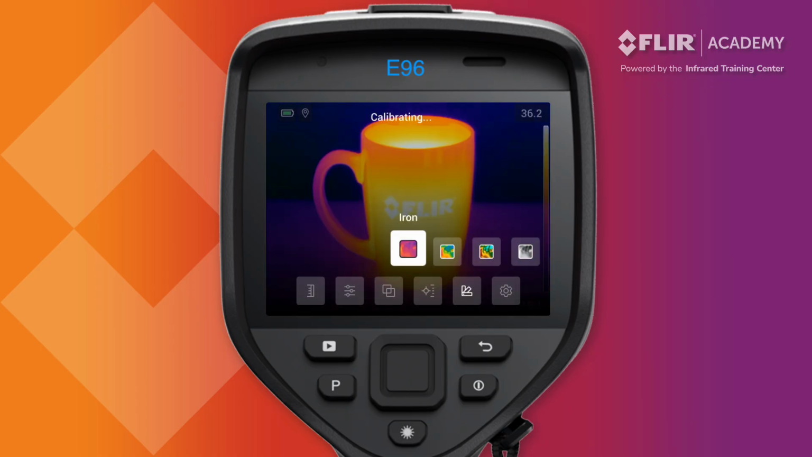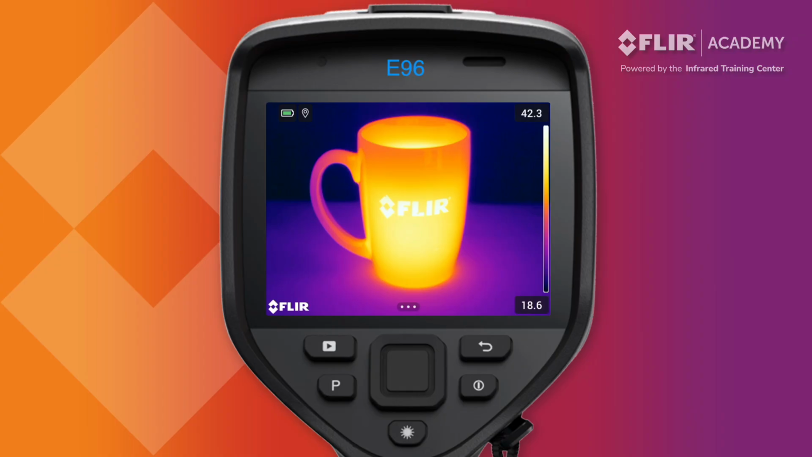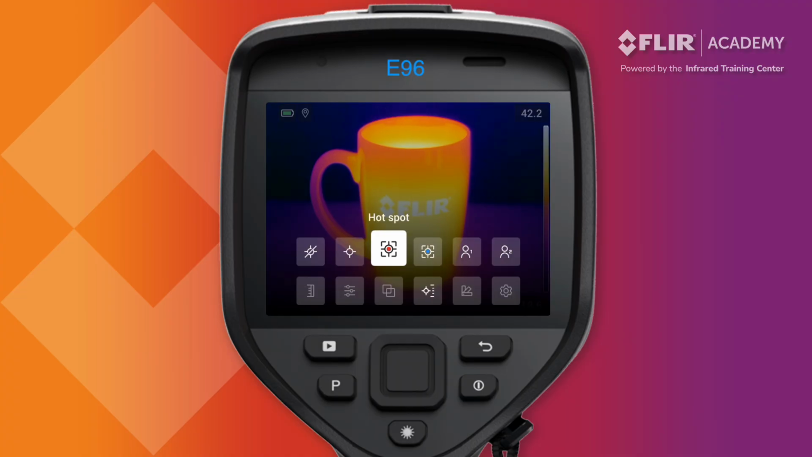Next, let's discuss what measurement tools are available on the Exx Series thermal imager. Measurement tools allow you to add temperature data to your thermal image. The Exx Series offers a number of different options to capture temperature. These can be found in the main menu under the measurement icon. The first option is No Measurements. This turns any selected tools off and leaves the display blank.